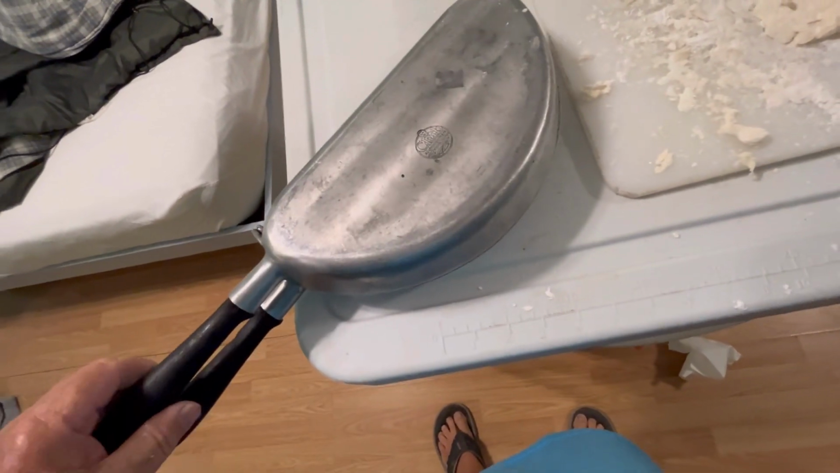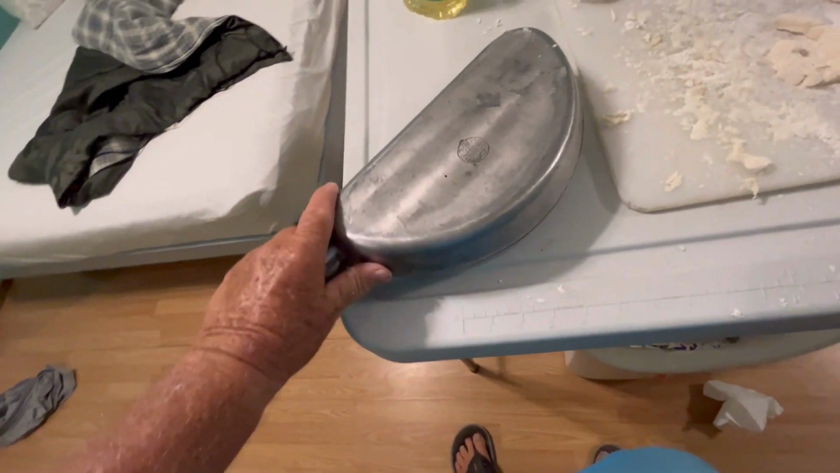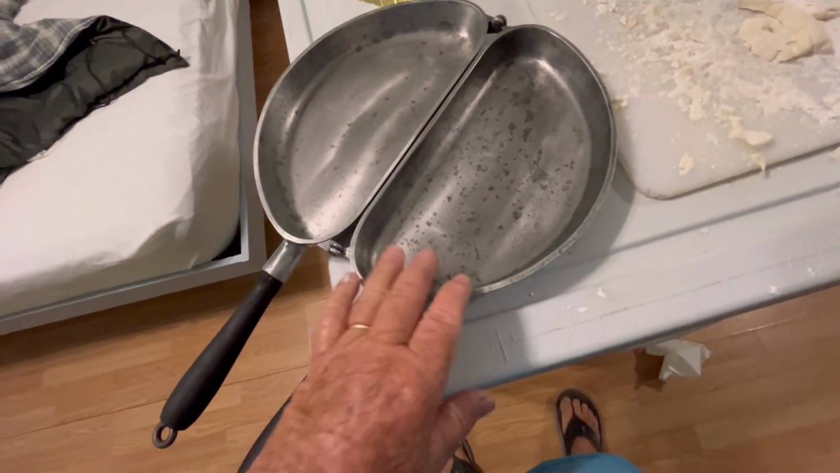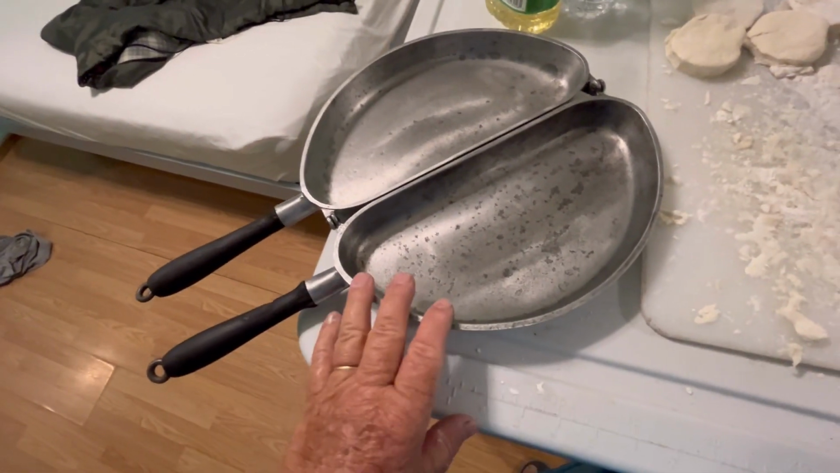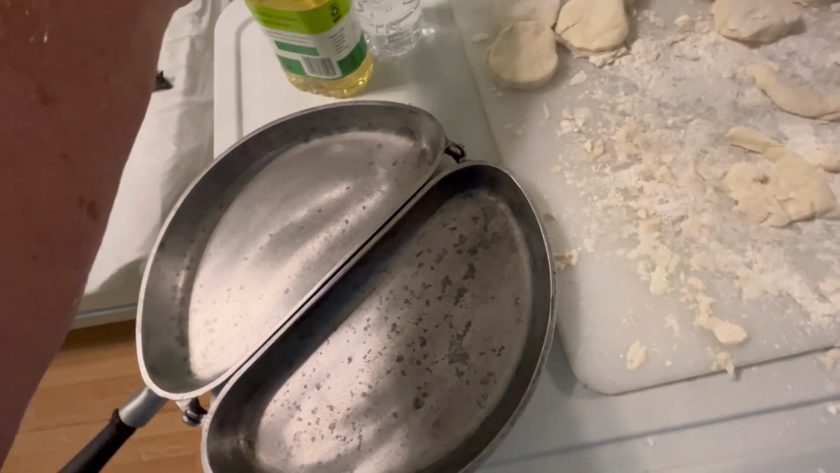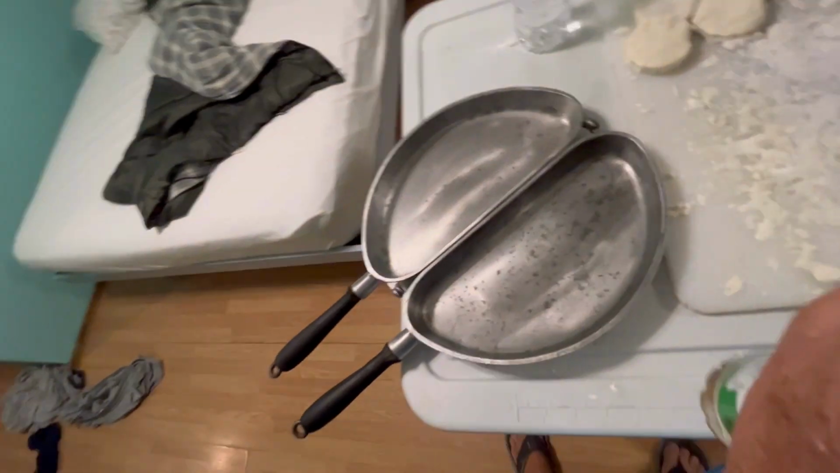And what it is, I saw on Duck Dynasty they were cooking biscuits in a duck blind. So I found one, and there's 2 different kinds, and this is one of them. I got the other kind that they were actually using. But what I'm gonna do now is this thing is all aluminum.